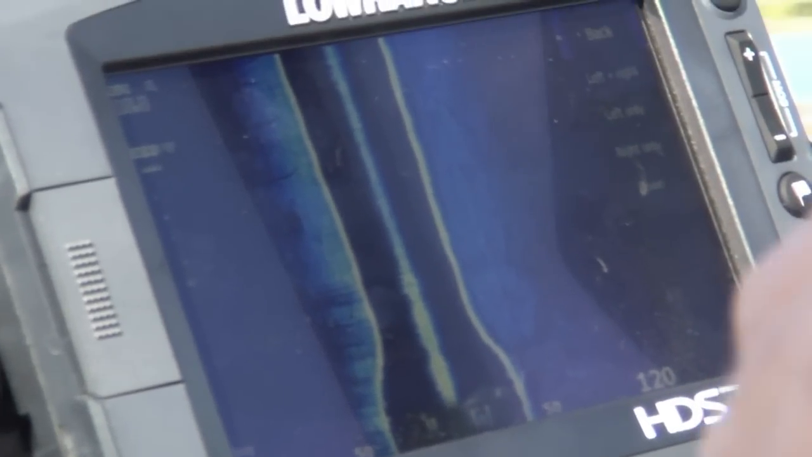Here are the pilings from the pier that we're up against. Each piling coming down there, we can see where the footing comes right down to the bottom. And now this little gray line, this little white line that's showing up here, there's a cable that runs underneath the dock, and that's what that is.